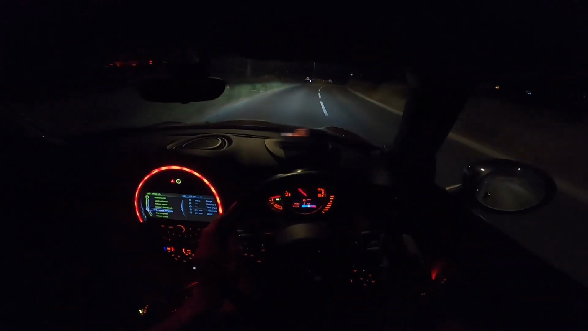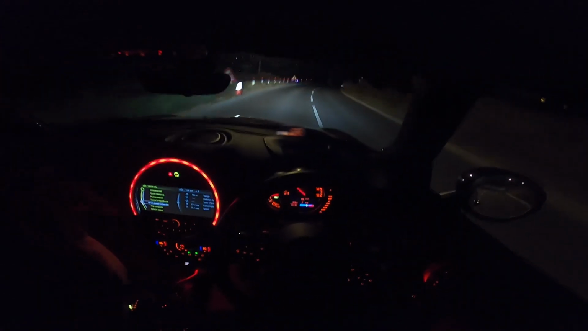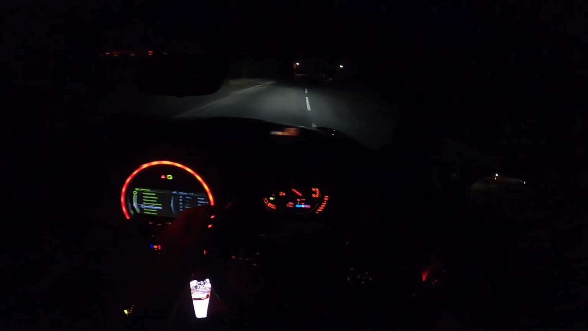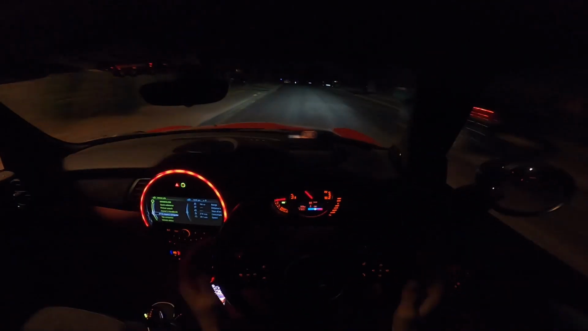This is a brilliant car for this country in the UK. It is so amazing. Listen to that. Them upshifts. I hope you can hear me because it's windy with the window open, but I can't help it. Right, here we go.